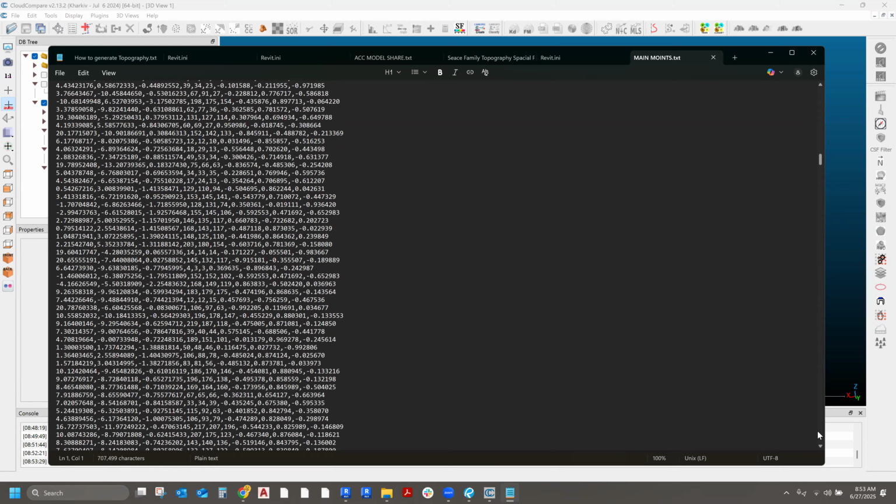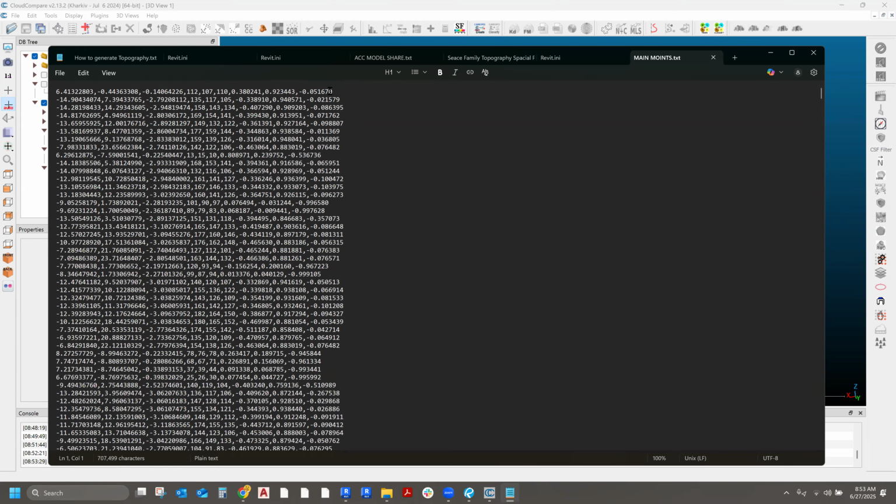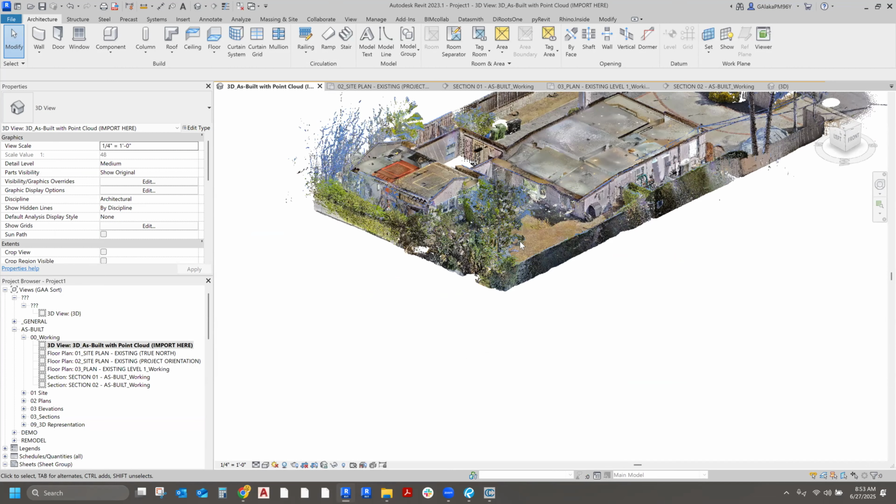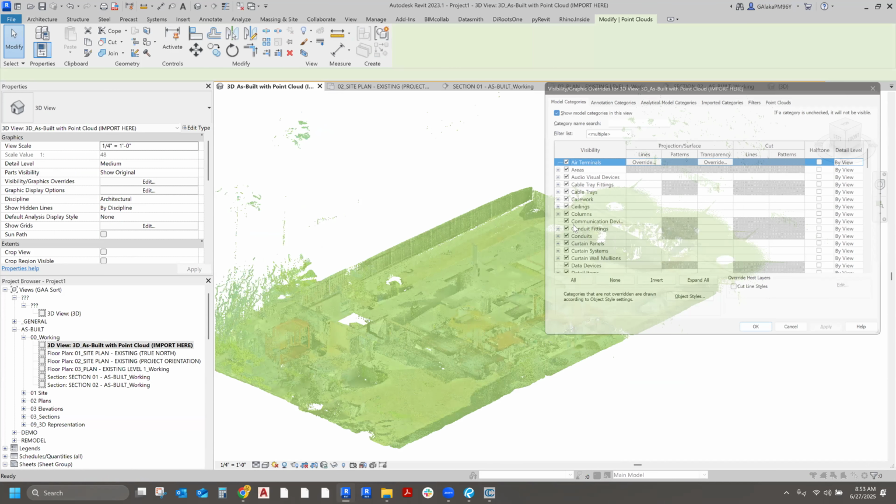They just go on and on and on and on. There's 9,000 whatever numbers. And each one has an X, Y, and Z. So now in Revit, in your 3D view, I'm going to hide this point cloud for a second so I can show you what this is going to end up looking like.